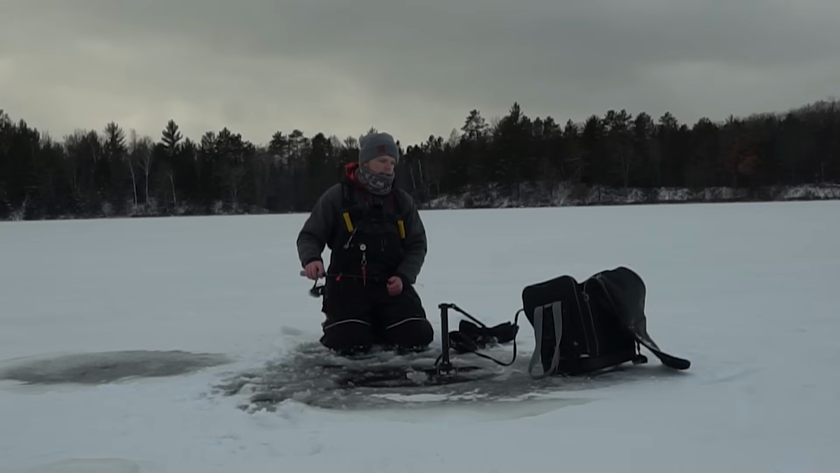And here comes one just racing in. Look at this guy, he's racing. Is he gonna do it though? Nope, I don't think he is. Do you guys know it's cold outside?